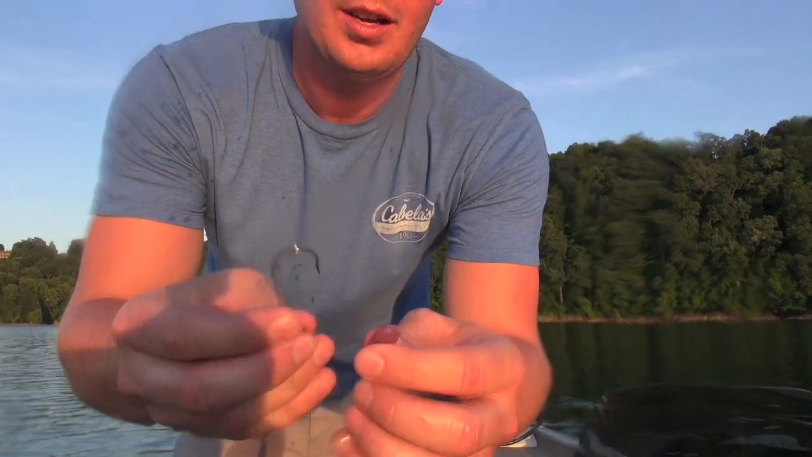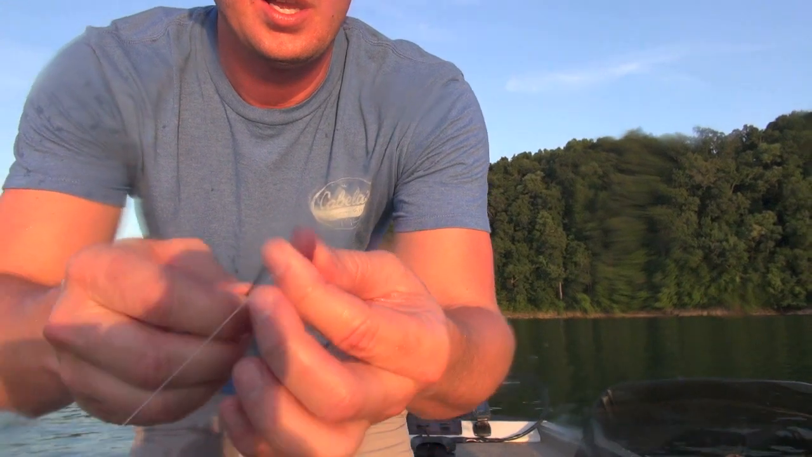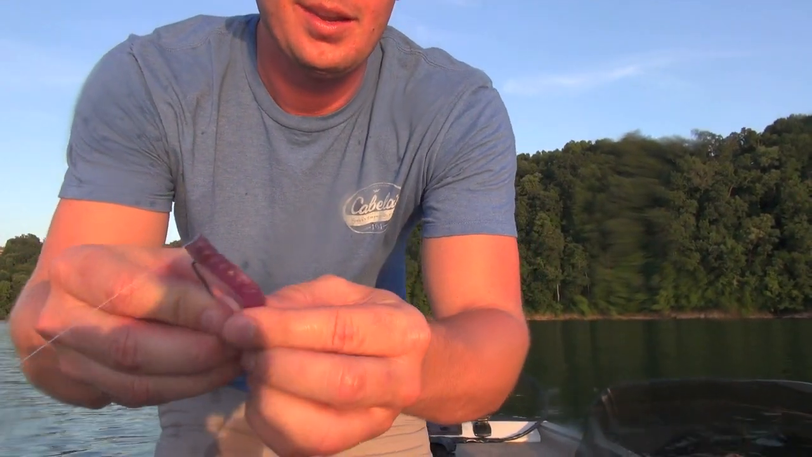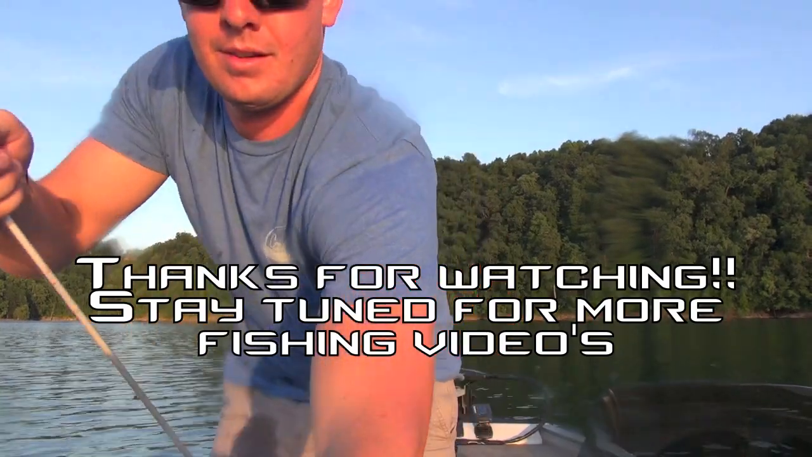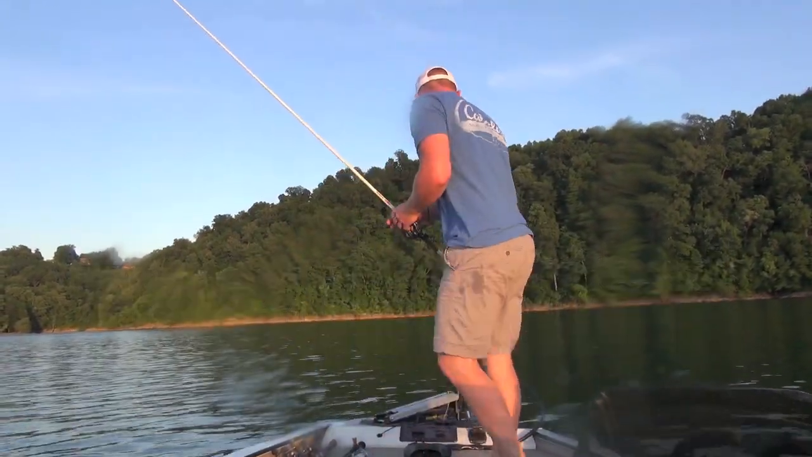Re-rig this, as you can see. You want to come in here about 1/4 inch, swing the bait around through there, hook it weedless, pull the bobber stopper back down, go get another one. Yes, yes, yes.